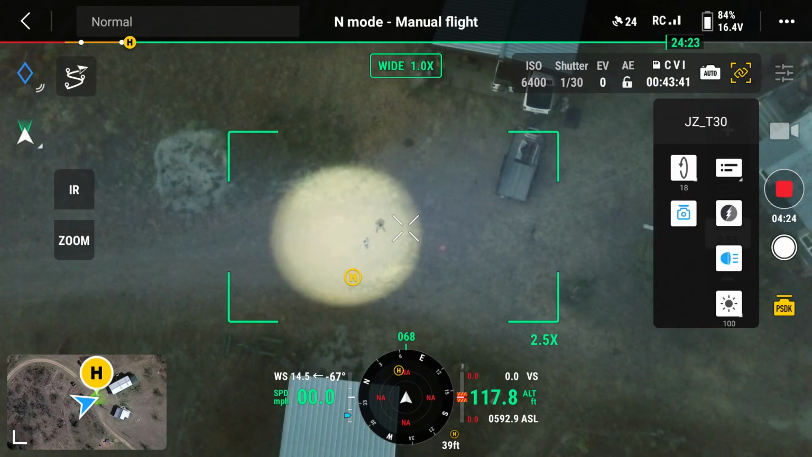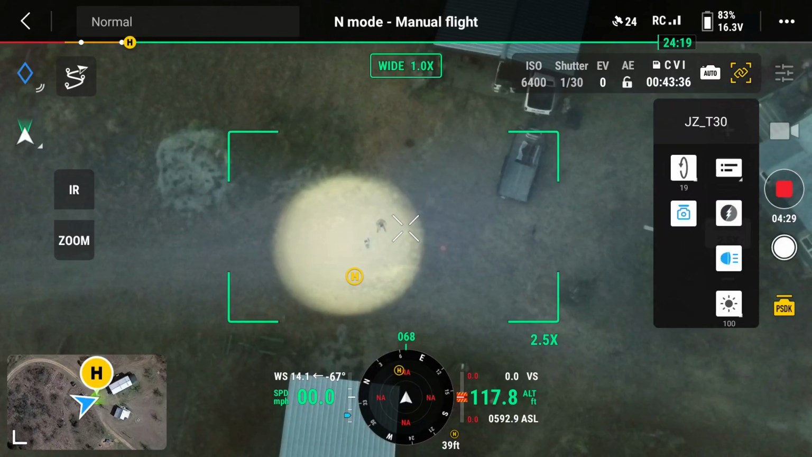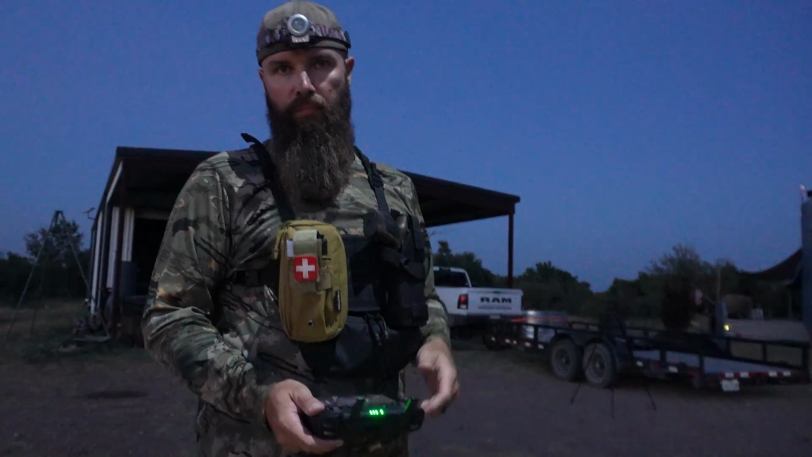All right, let's see when the hog shows up, and once it does, hopefully we'll get some good footage. See you guys in a few minutes.